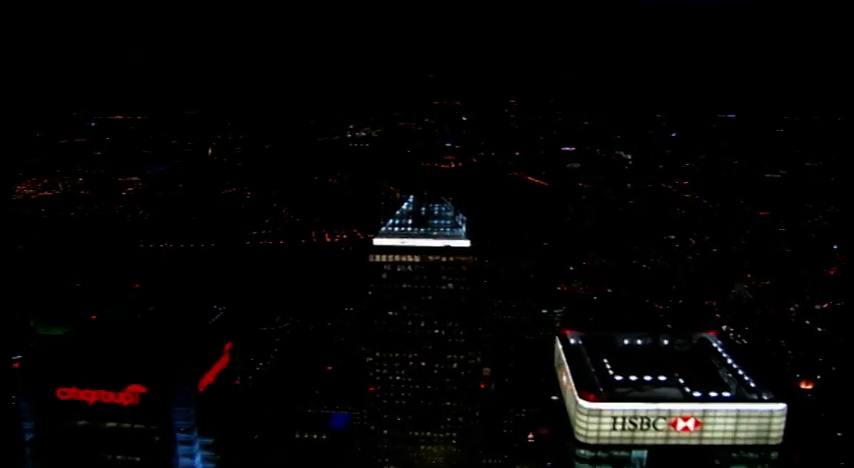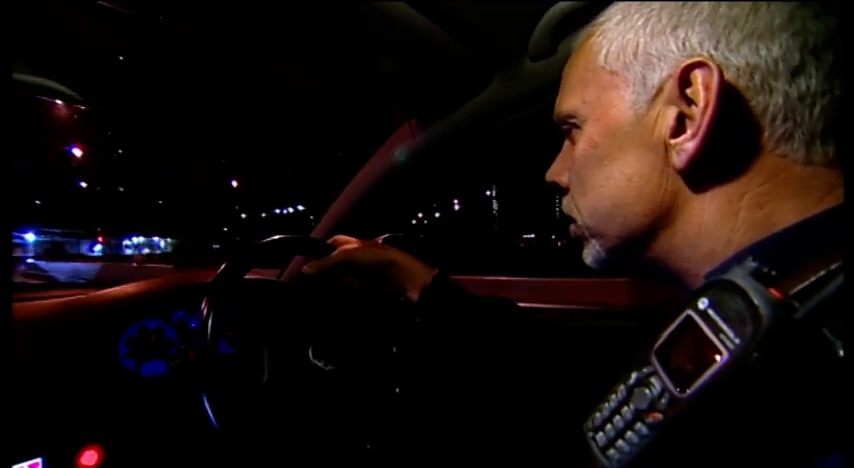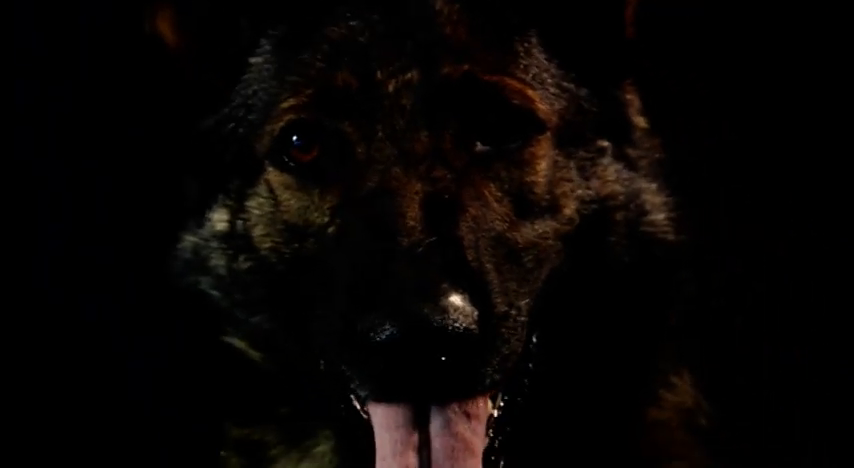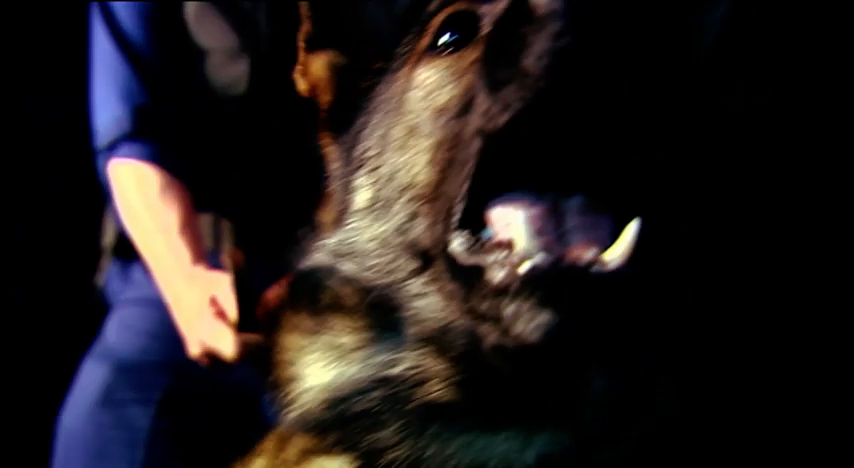Every night in London, around 1,400 crimes are reported to the Metropolitan Police. Many of them need the help of the Met's Dog Squad. Metro 01, the vicinity. Metro 01 is the call sign for Brodie, a 2.5-year-old German Shepherd and her handler, Sergeant Madden. They've been together for just over 12 months.